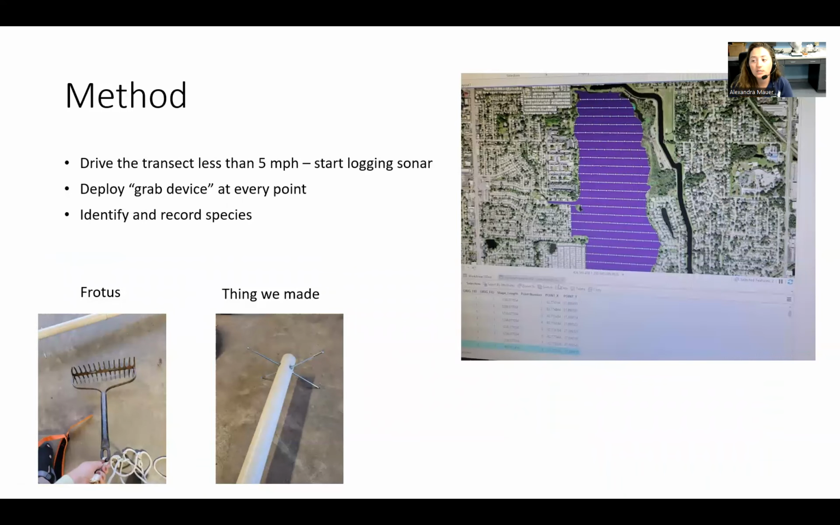So the method used is to drive transects throughout the lake at less than 5 miles an hour. These transects are no more than 40 meters apart, and the sonar records vegetation signatures, which are then saved onto the drive. At every point, you deploy the grab device and identify and record the species present.